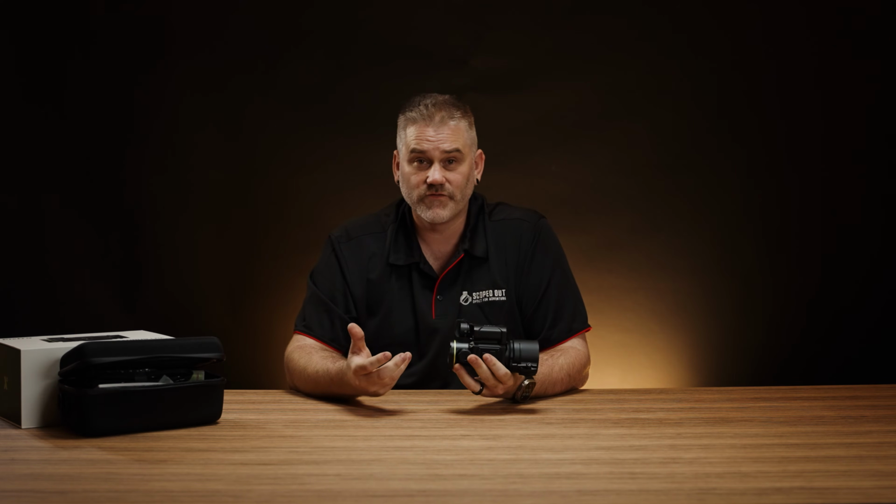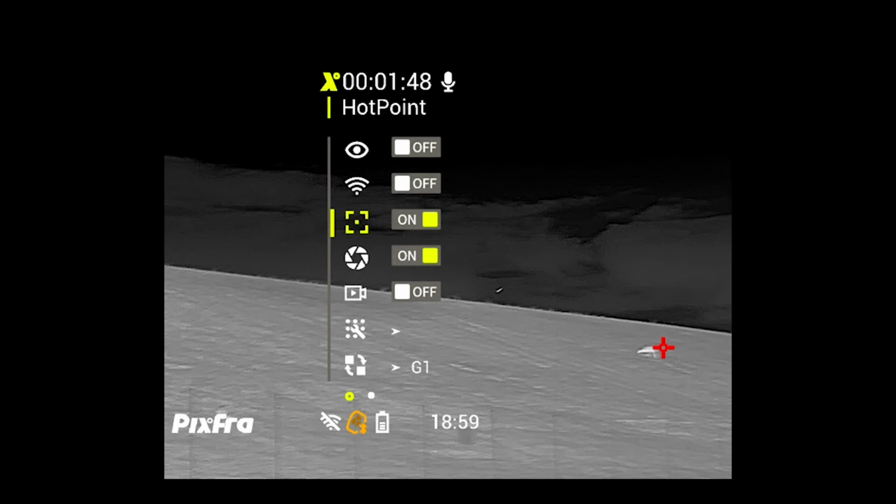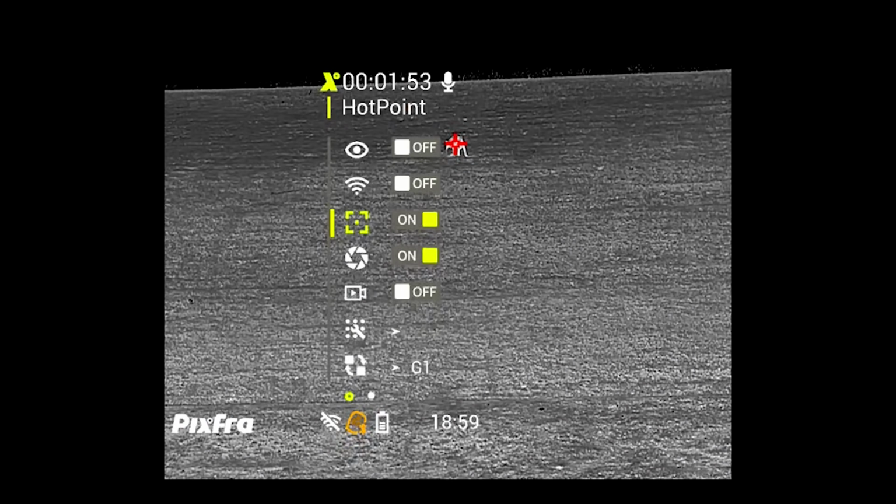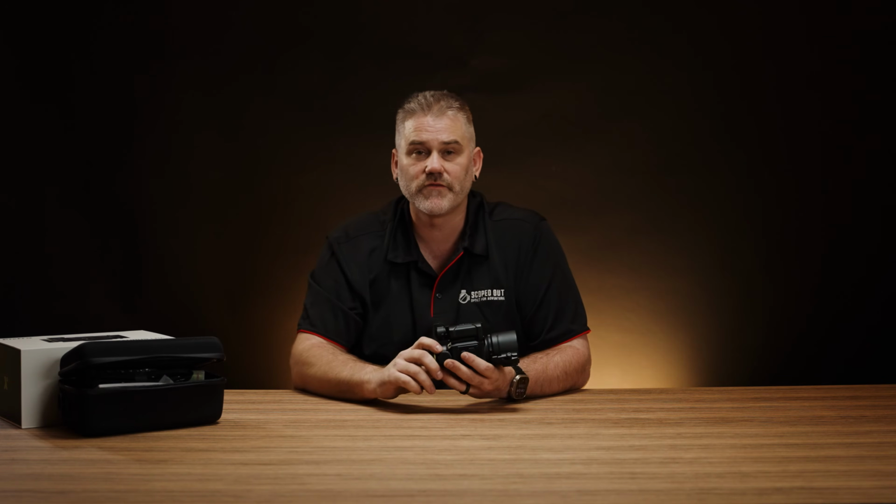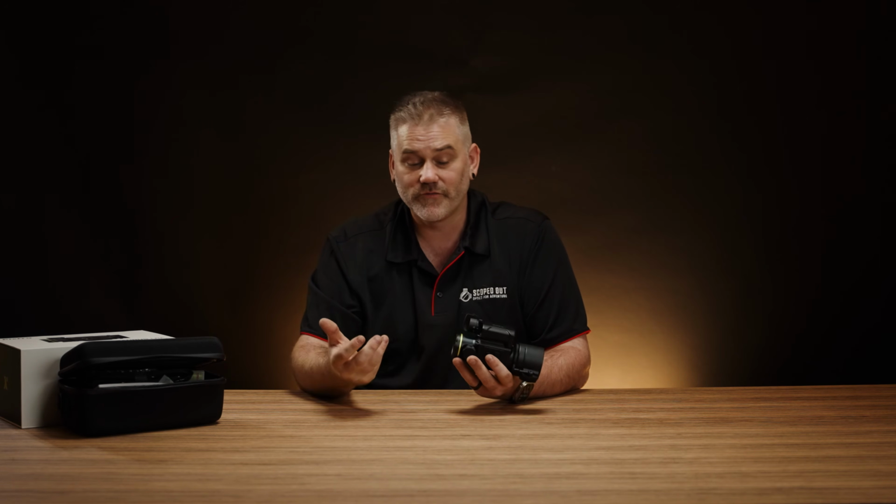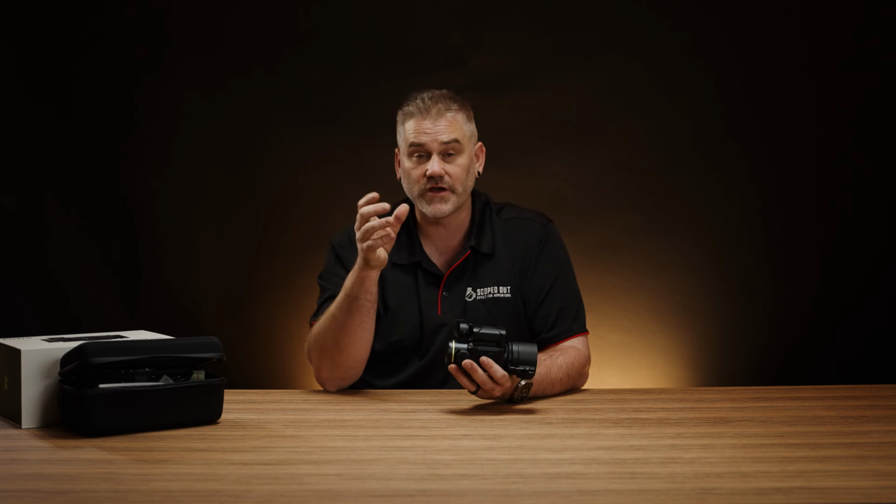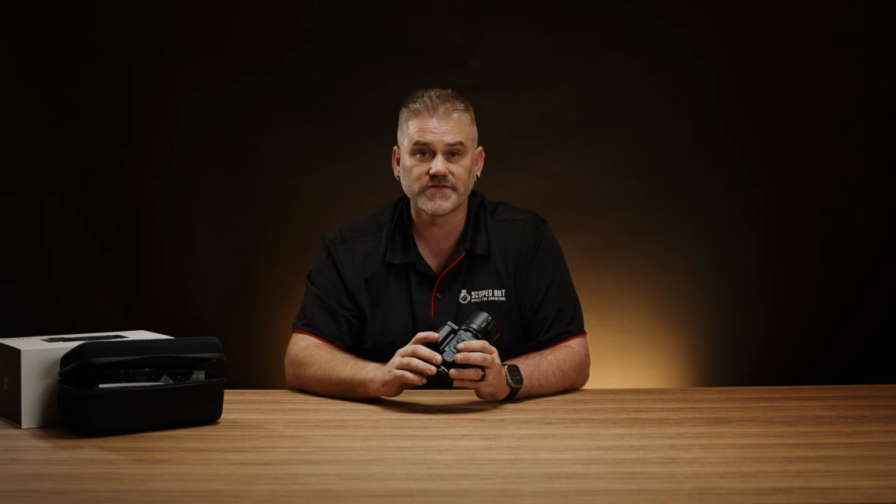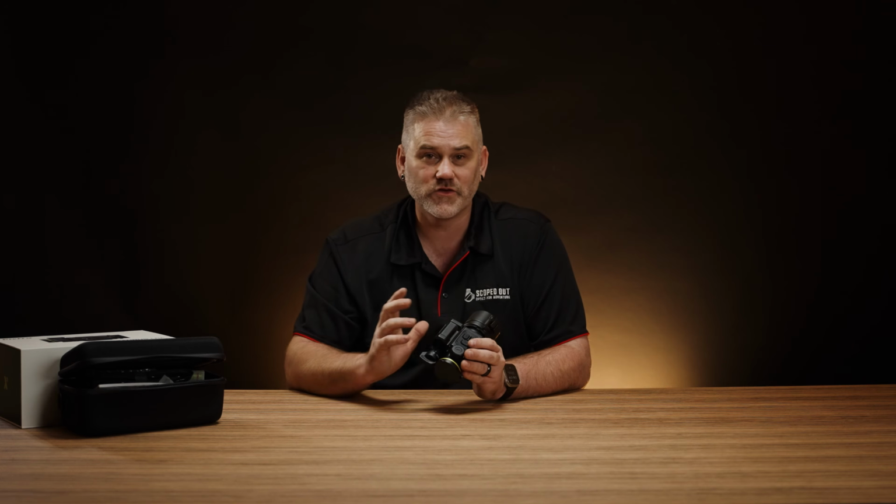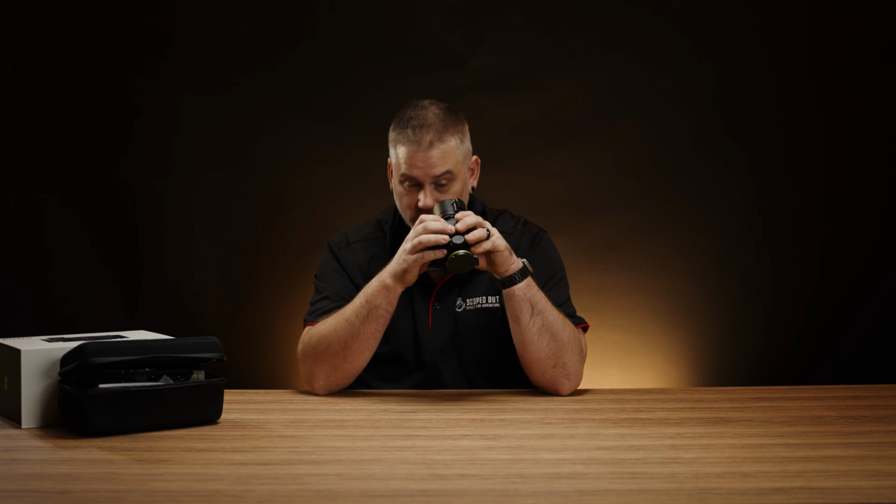These also have the hot tracking feature, which when turned on will give you a red X on the hottest thing that's on your screen. Now that can be very useful if you are trying to pick up game across a sort of big area. It will highlight to you whatever it's seeing, whatever the hottest pixel is. Can be very, very useful. Can also sort of mean you don't see some of the other stuff. And that X on there is quite large, can cover up whatever it is you're trying to look at. So good option to have. You may not find it useful, just depends on your circumstances, but some people will certainly find it very useful.